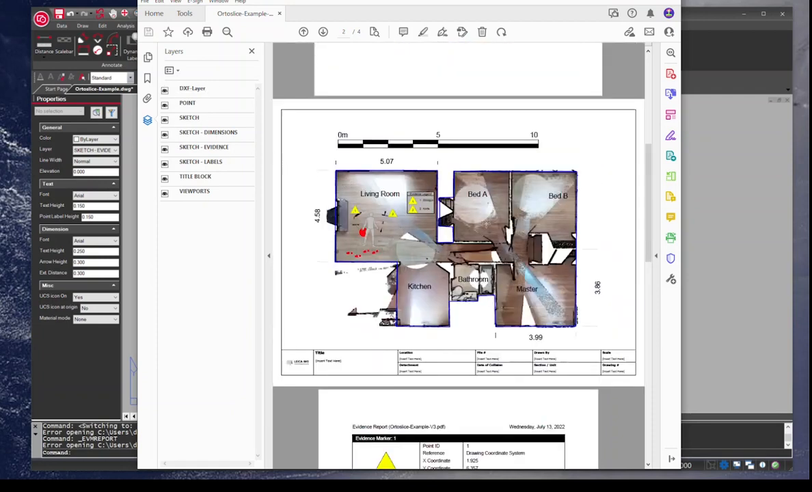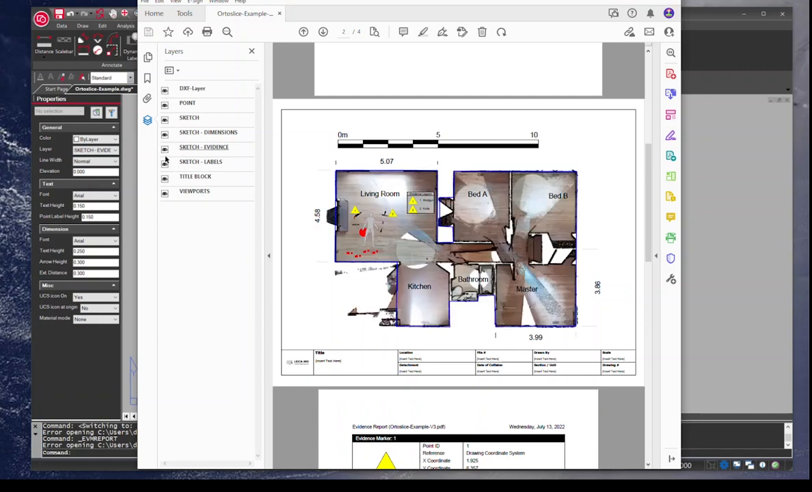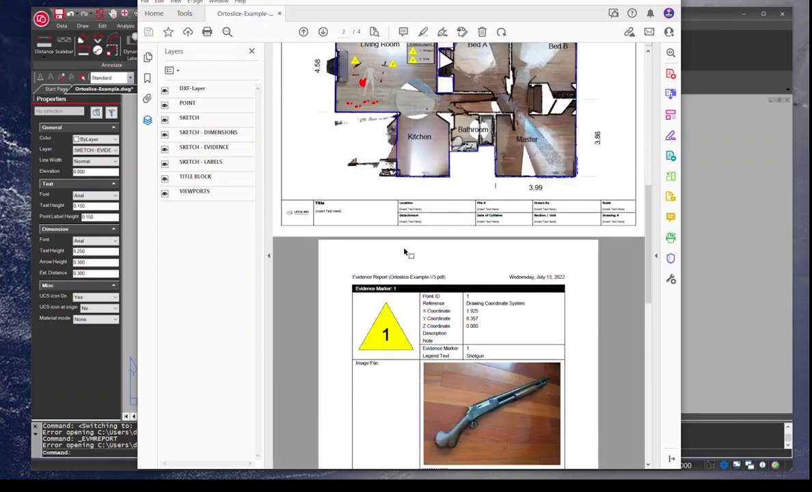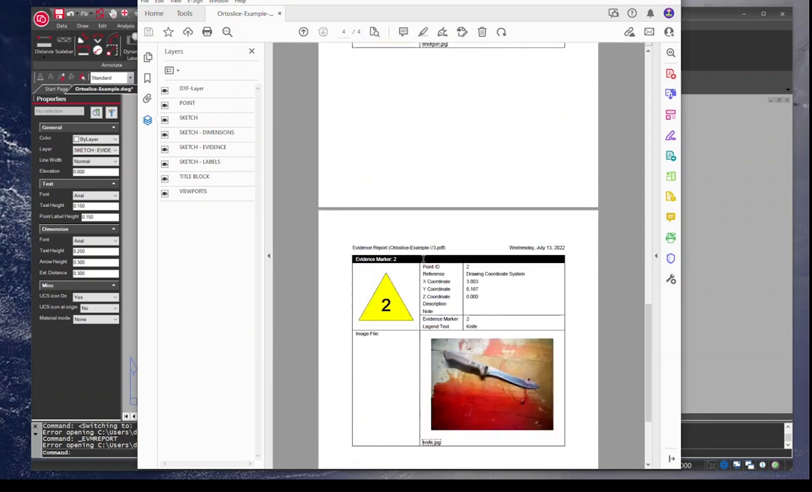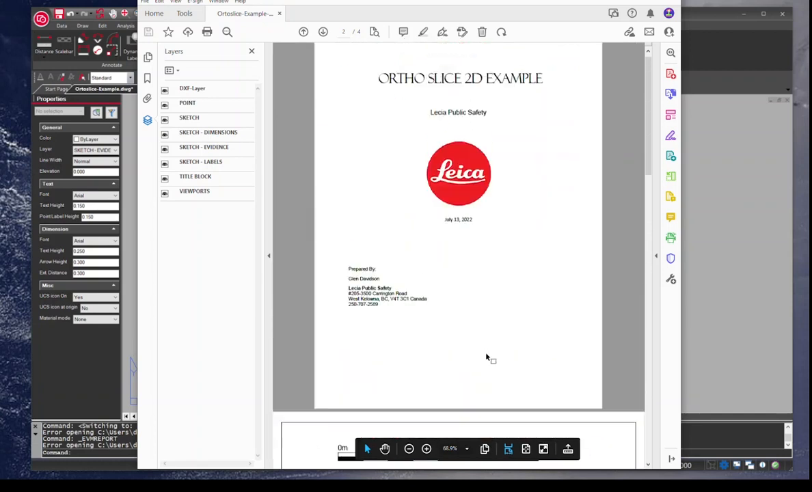And we also can export our drawings with layer support, so if we wanted to turn off and on layers, we can do that as well, or say we wanted to turn our evidence off or what have you. Any layer, as long as you create it on a layer, you can change it in your deliverable. And then this can be provided to management or the district attorney's office or whoever you may like. As long as they can open a PDF, they could use your deliverable.